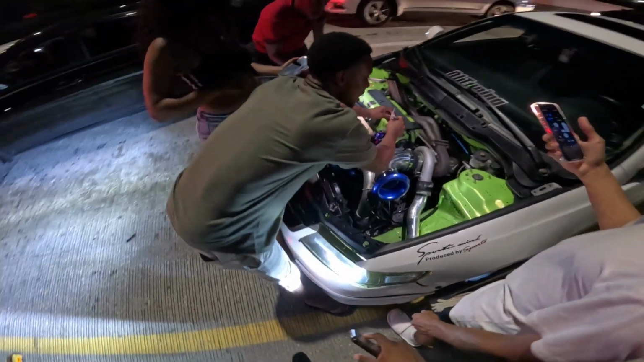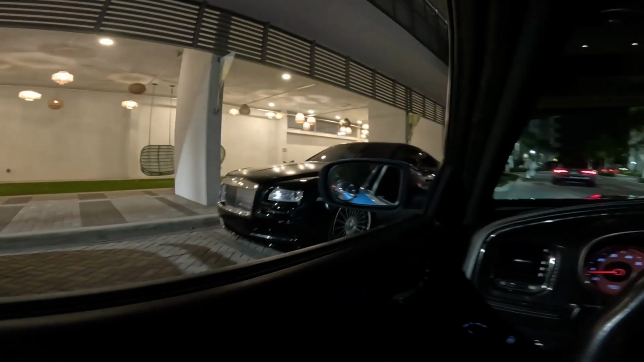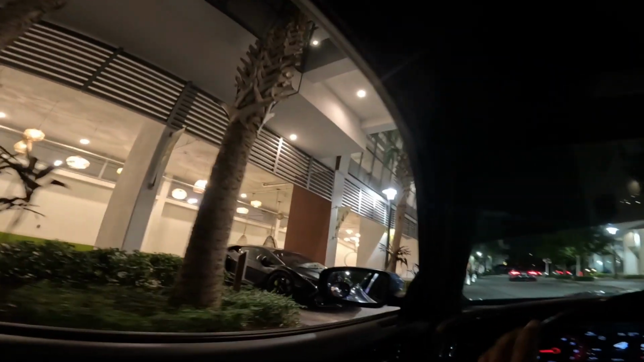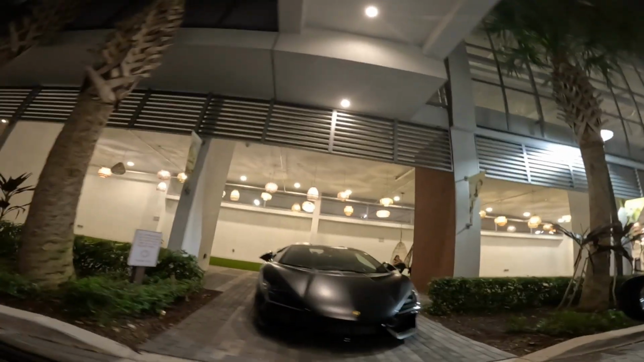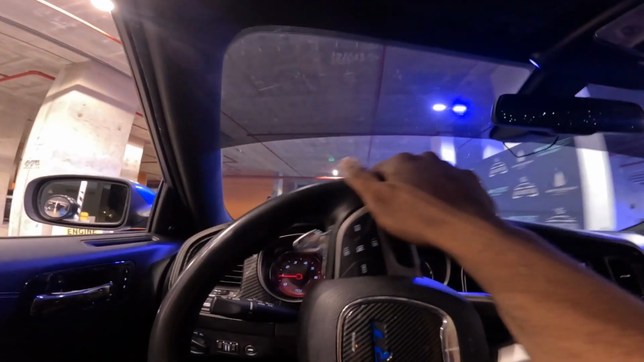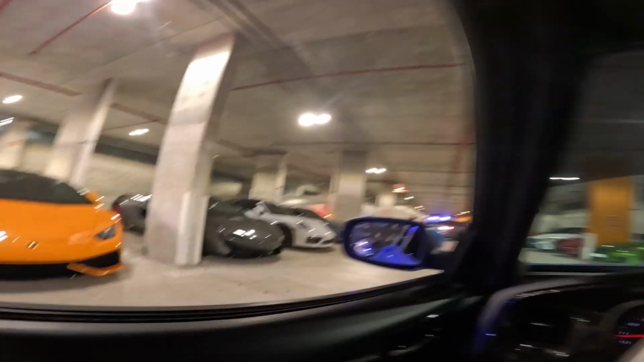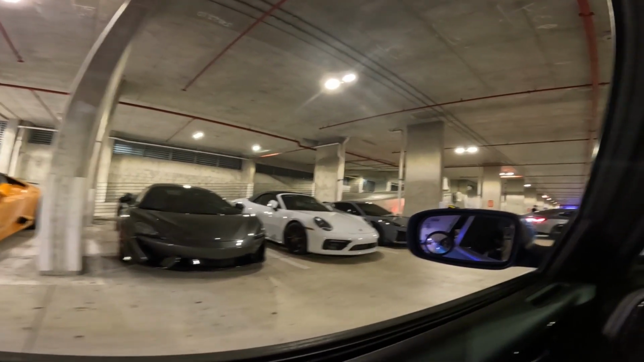I just had a leak in my regulator. Huracan, Wraith, and over there I seen an NSX and a Porsche. Revolto? A Revolto. Oh shit. Alright, it was worth it. It's my first time seeing a Revolto in person. Sheepy Race Huracan. Yeah, they got some toys, some fast toys. Ooh, 570. C8, M3. Yeah, they got some toys. I'm happy we came.